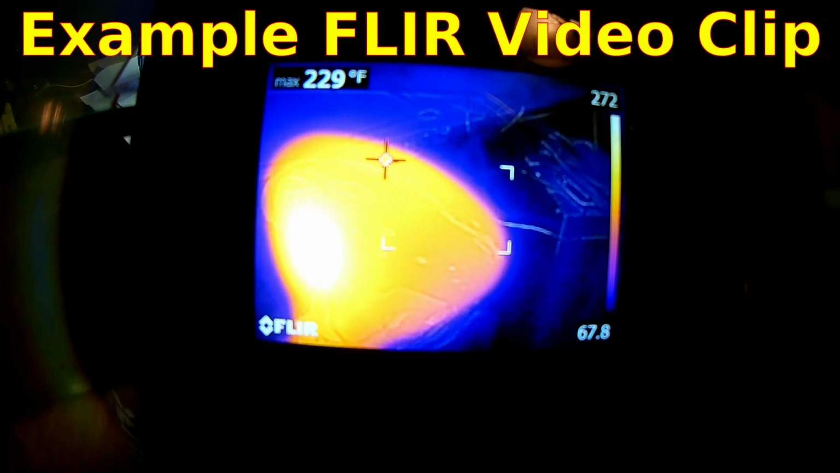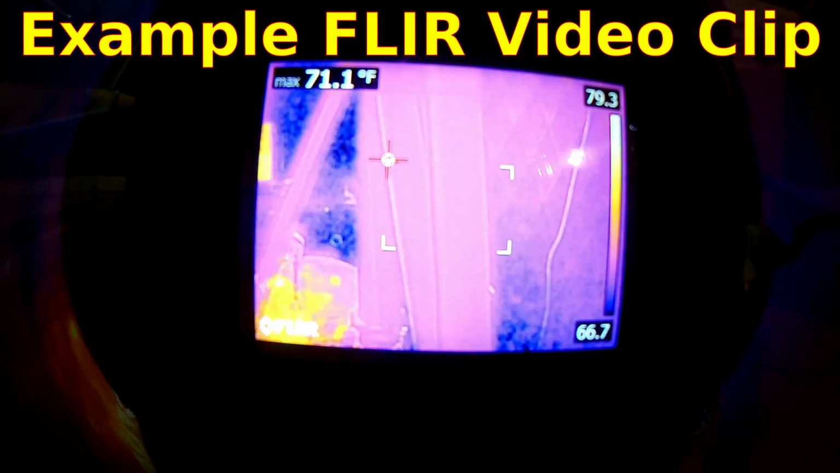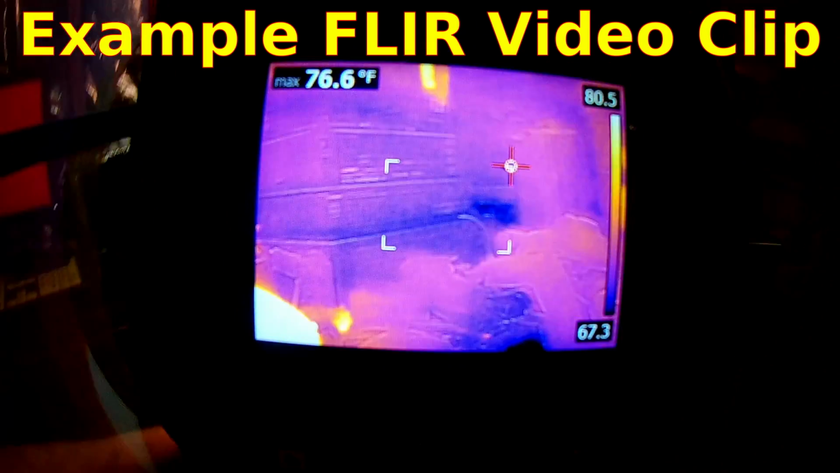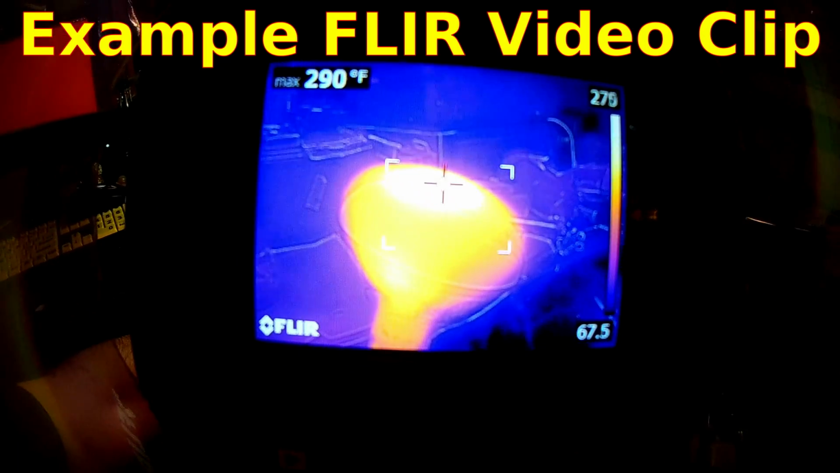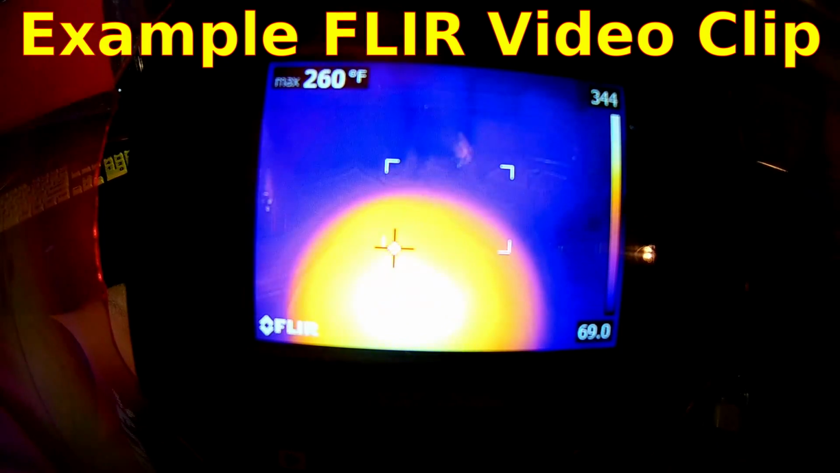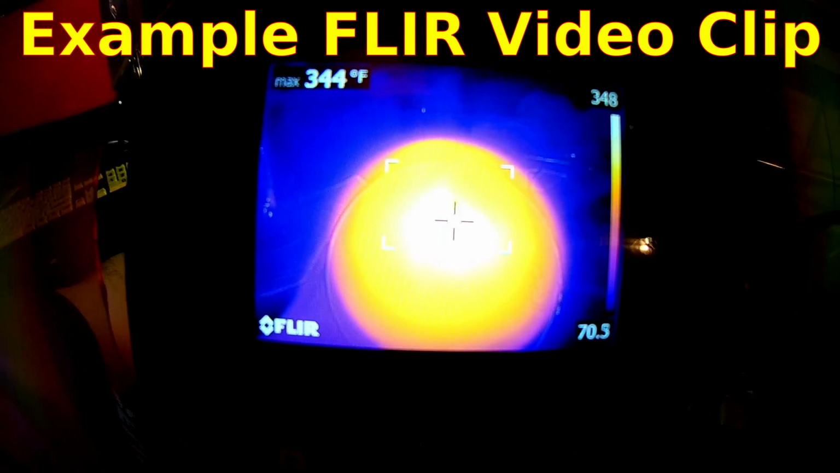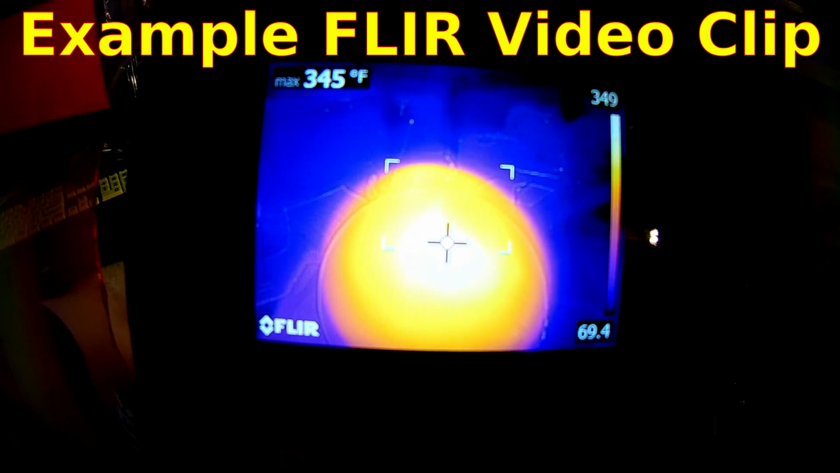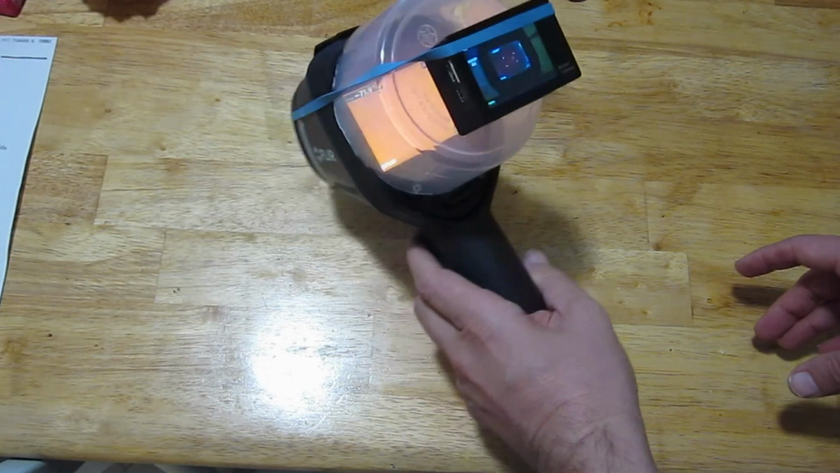Okay, it's our heat lamp, and let's turn the heat lamp on. Okay, and the temperature is, let's look right into there, 345 degrees.